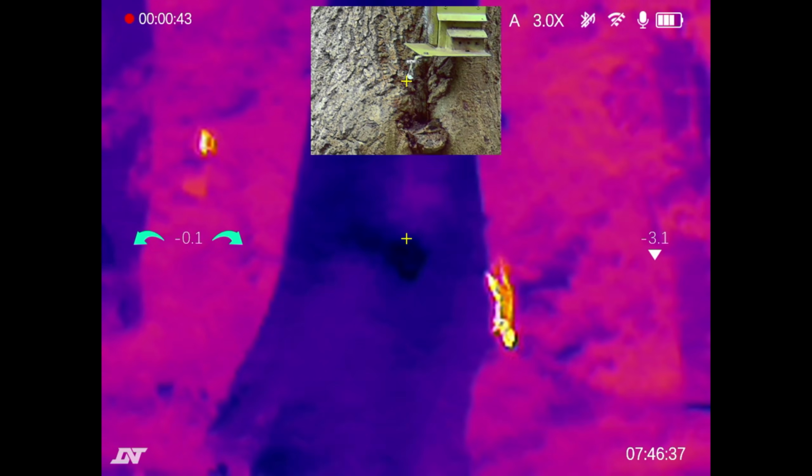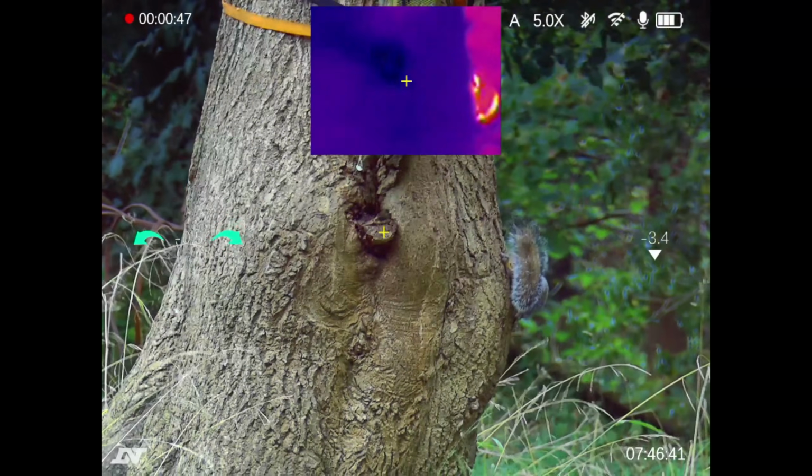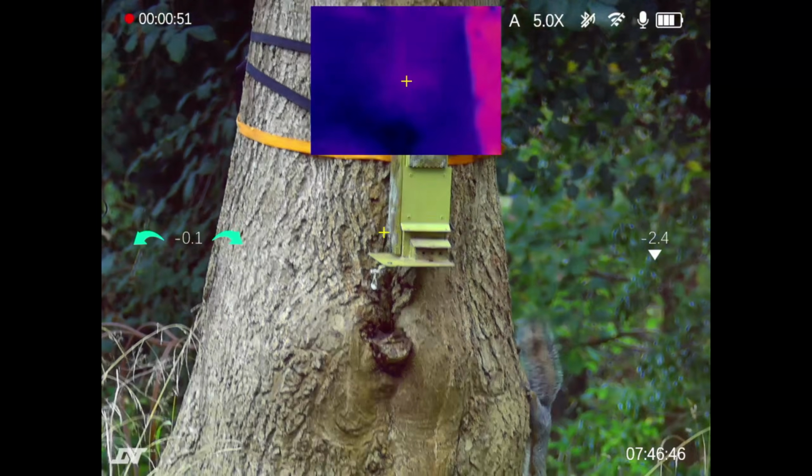This first group of footage was actually taken on one of my perms in County Durham, which isn't that far away from where our red squirrel colony is, probably about 3 or 4 miles.